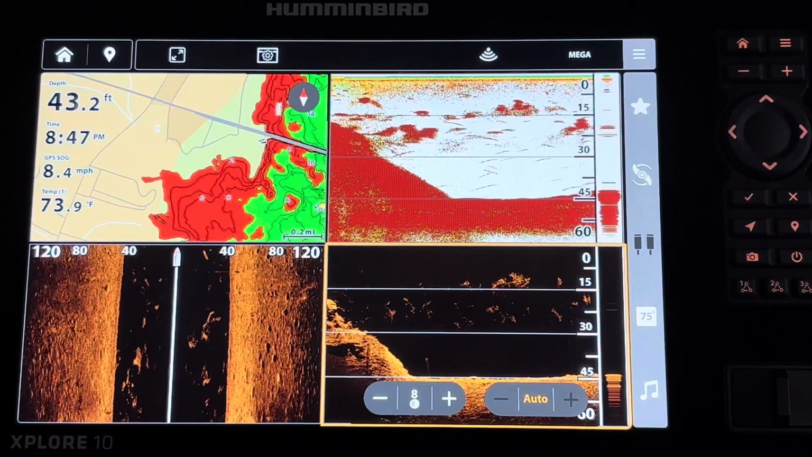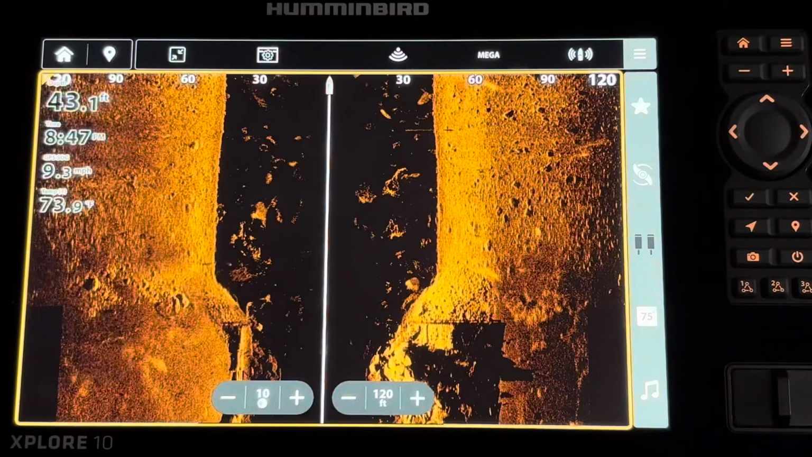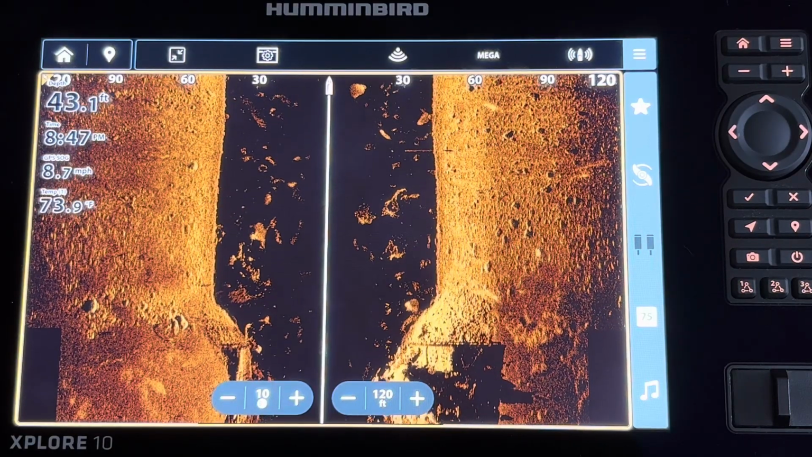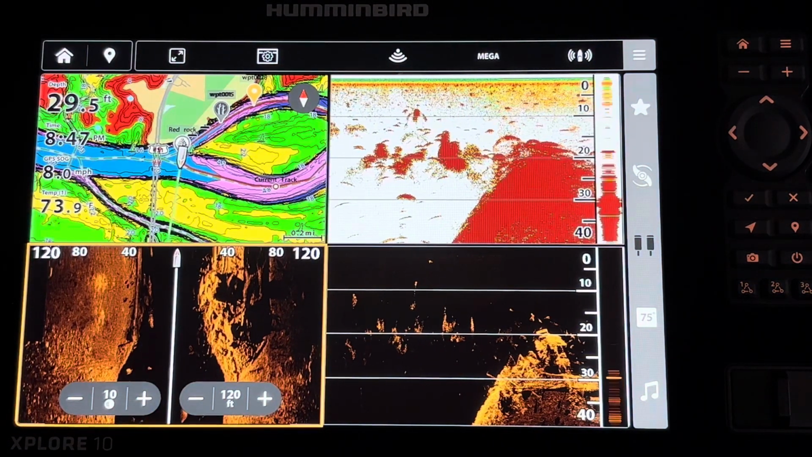The quad-core processor delivers exceptional speed performance on this unit. If I want to switch screens, simply holding, you can see how quickly it does that. It's basically instantaneous. Going back, if I want to make the map larger,